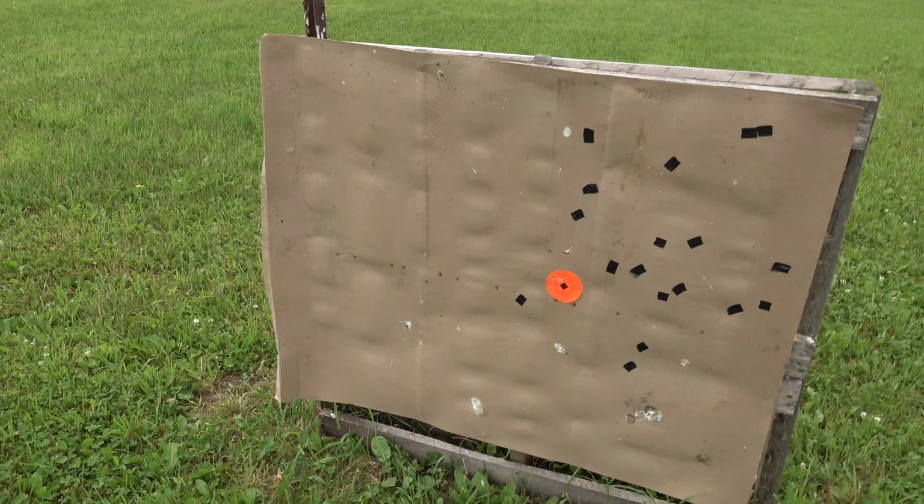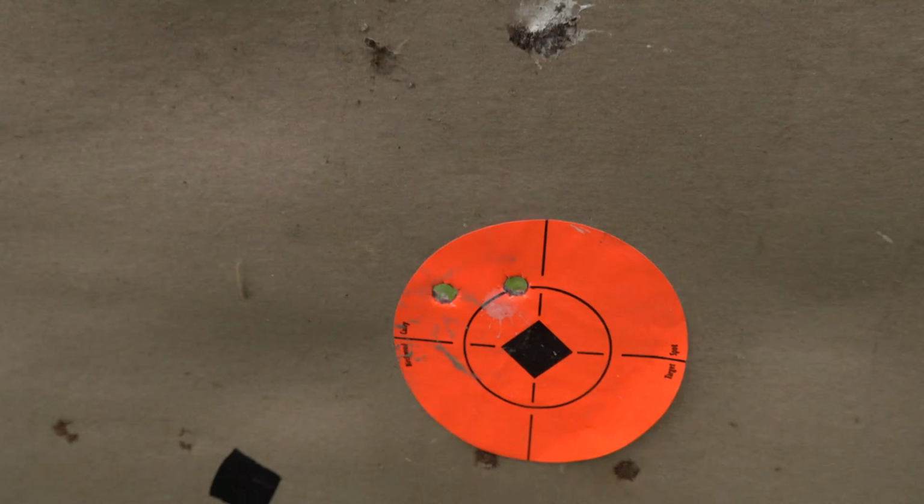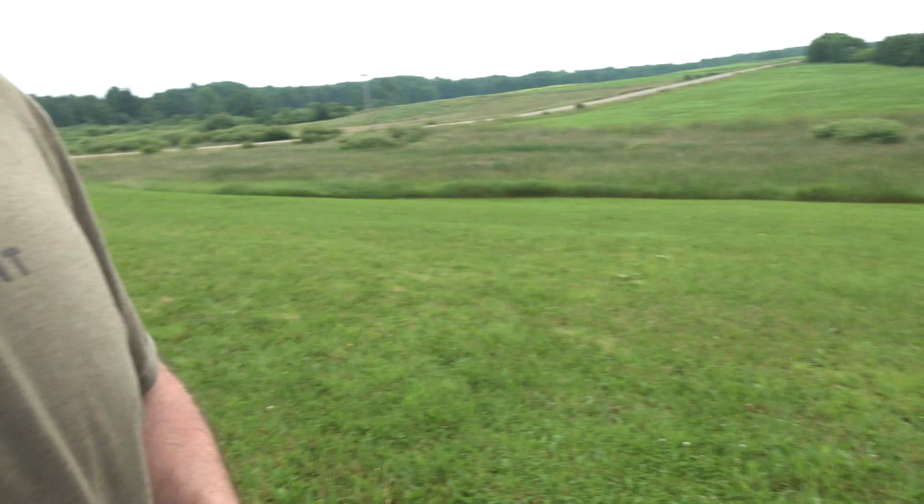And it looks like we've got a true 0. So that round impacted right next to the other one, which is exactly what we want. The scope is good to go. I think we should see if we can find a woodchuck with it today.